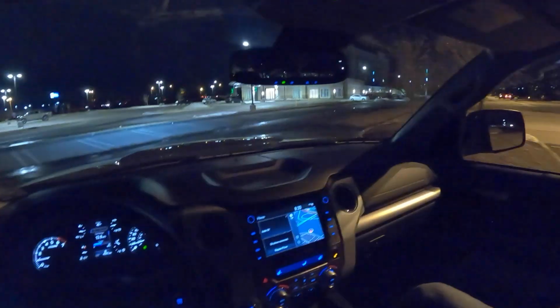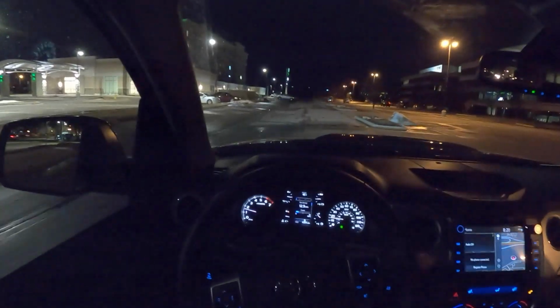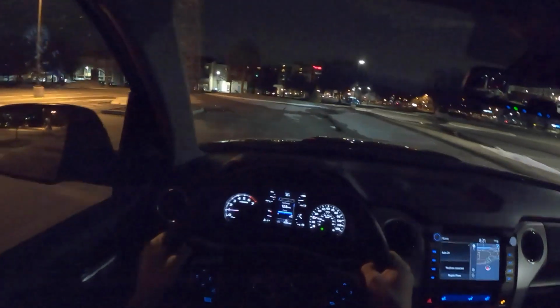It's pretty awesome. I'm just gonna drive right over. I totally took a wrong turn. That's the irresponsible thing about driving something like this: your brain goes, I could just go over.